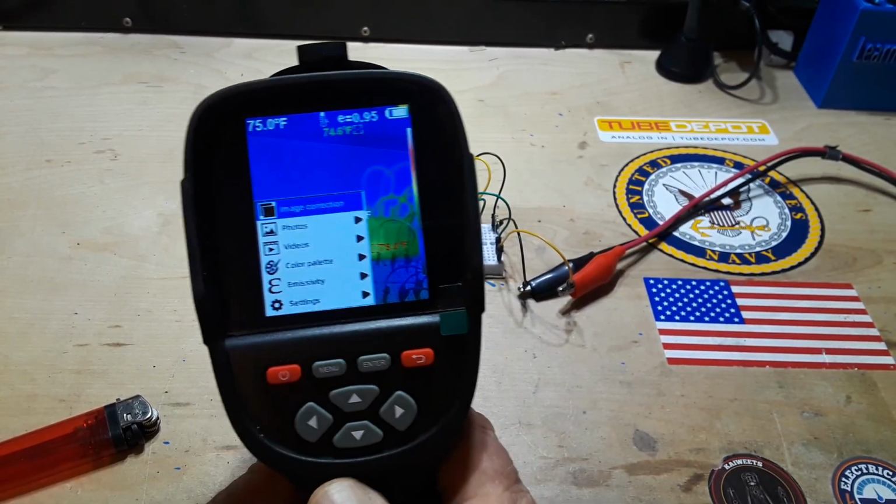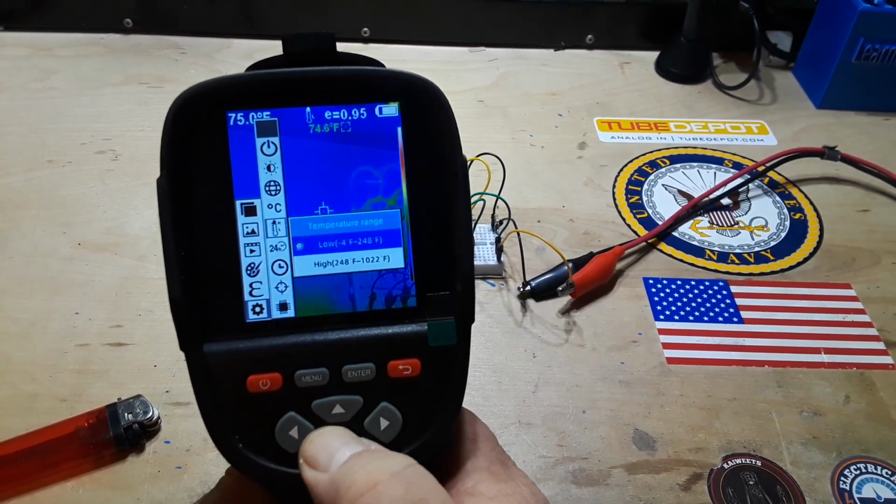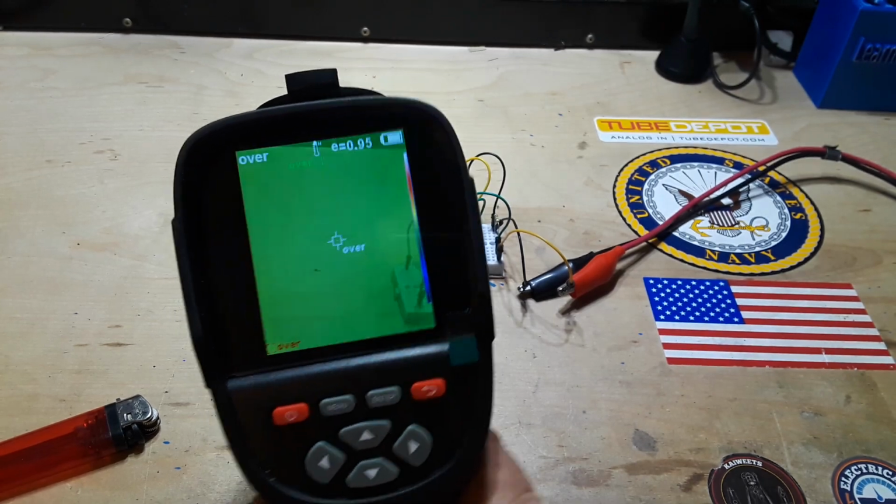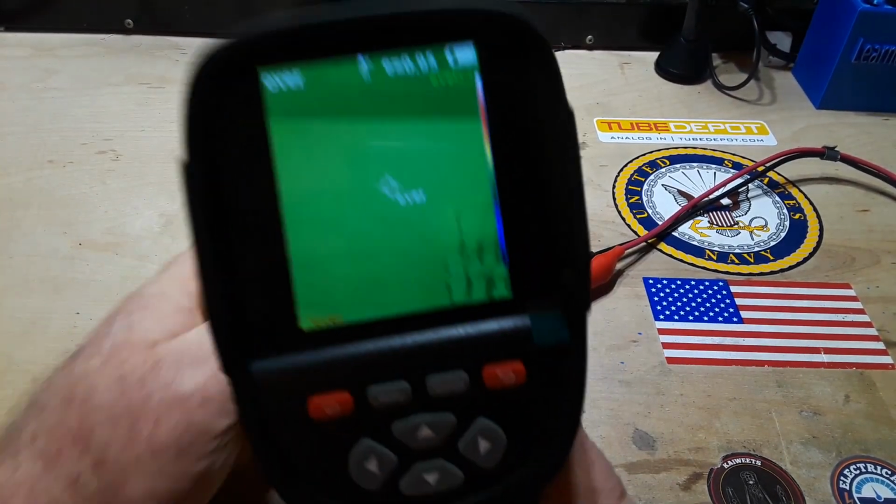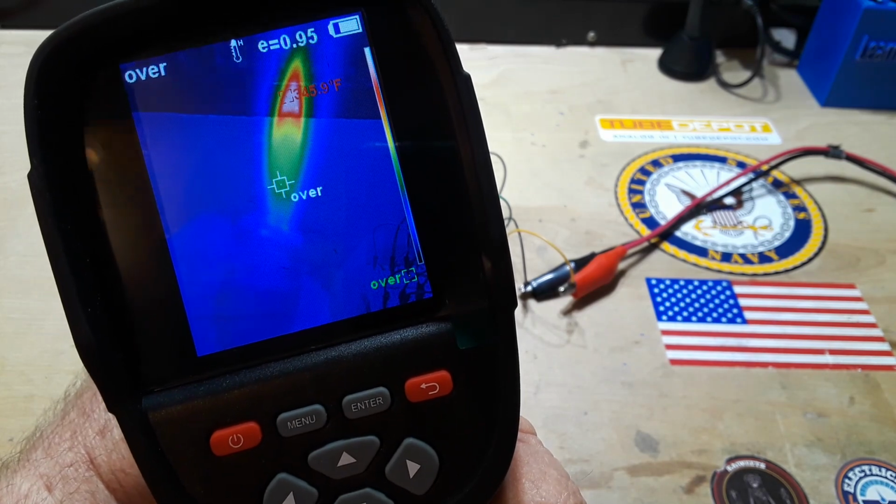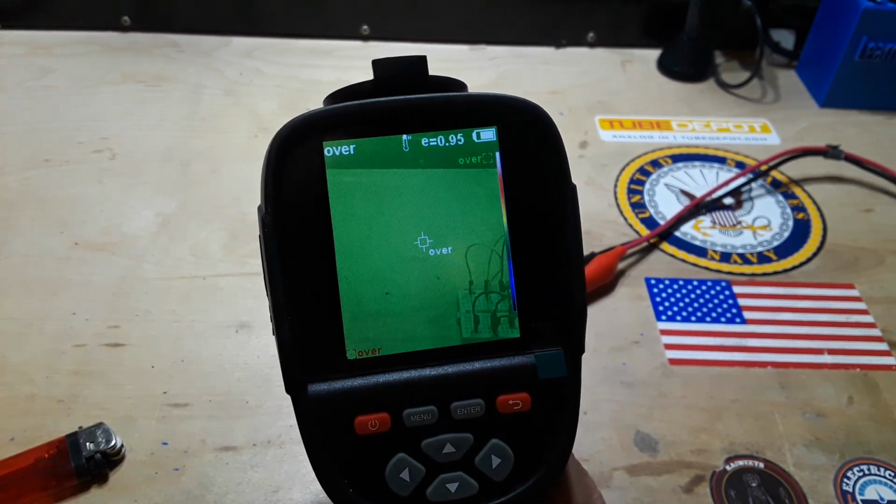So if we go menu, go down to settings, hit enter, temperature range, enter, high range, enter. Well, let's see now. Yeah, see, my hand is now too low for it. We bring in the lighter again here. Now it's reading the temp at 369 degrees in that part of the flame. So, very, very cool and simple to use.